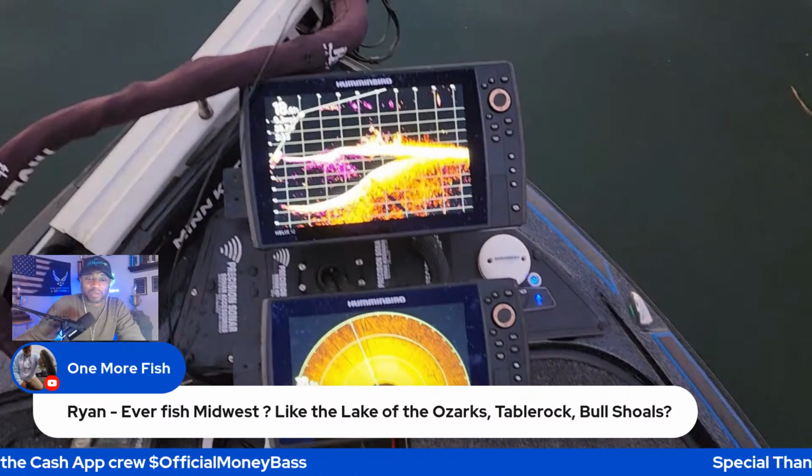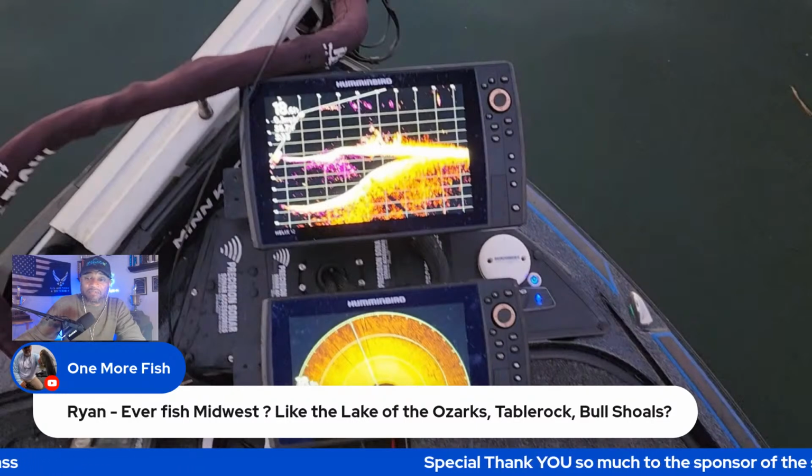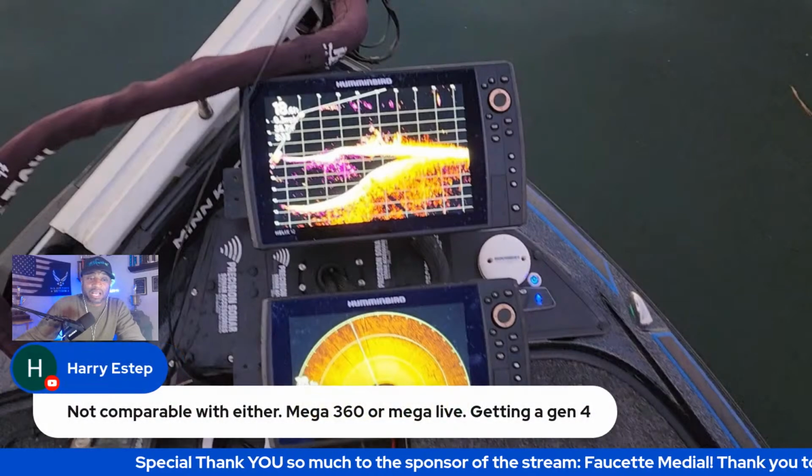They were on the live stream maybe about 2 or 3 weeks ago. They were fishing Table Rock. But no, I have not been that far out, guys. I'm out here in Georgia, not far from Lake Lanier. So that would be kind of a ride for me.